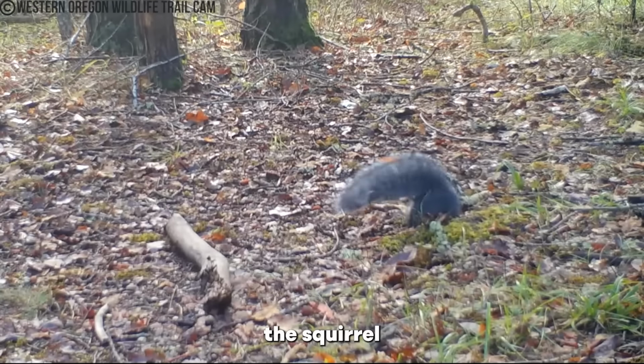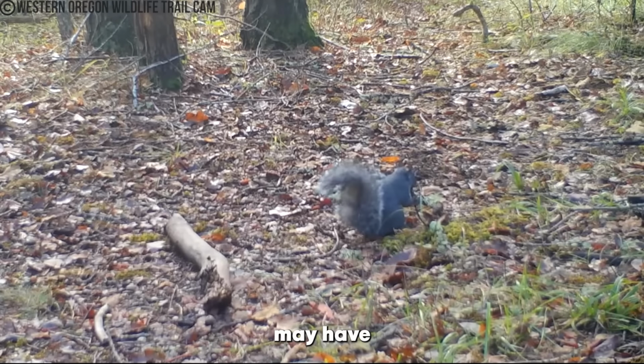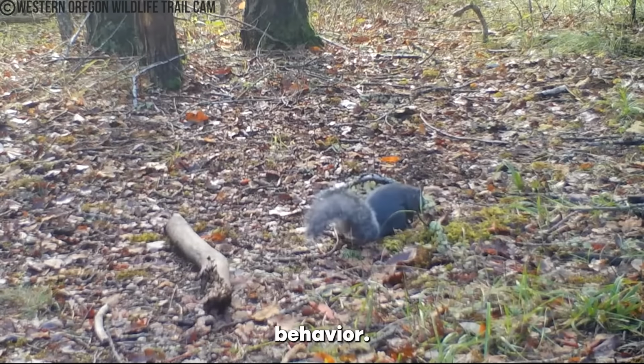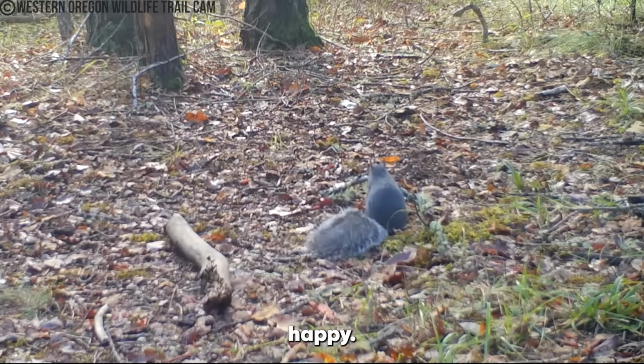Of course, other people think the squirrel's eaten a mushroom, which may have caused this behavior. But as far as we can tell, this is normal squirrel behavior, and this little guy was just very happy.